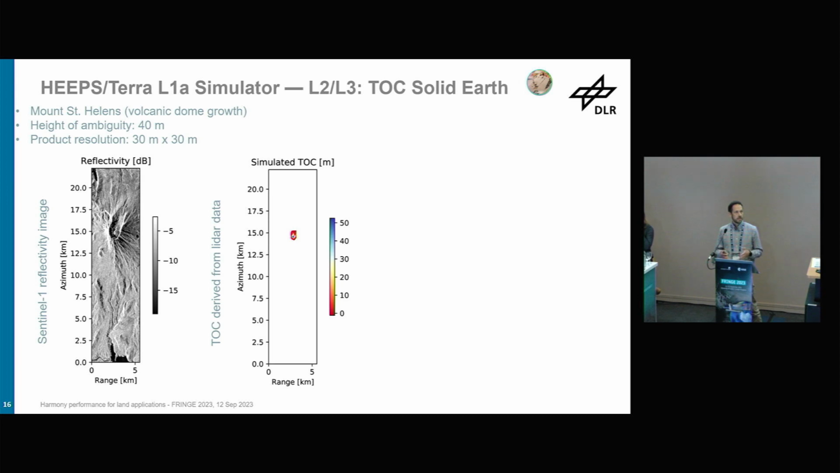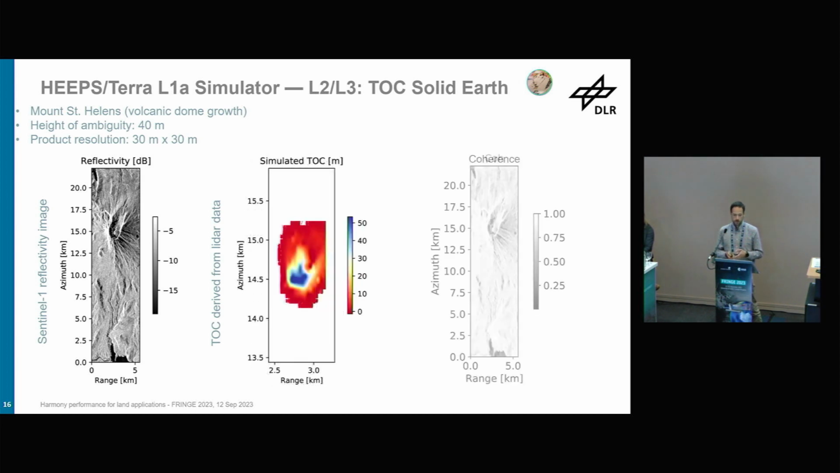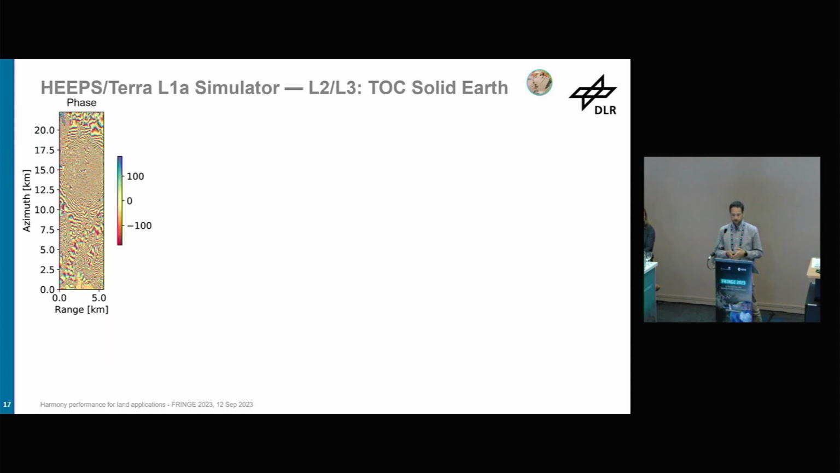We were simulating here an acquisition with 40-meter height of ambiguity and a product resolution of 30 by 30 meter. You have on the left the Sentinel-1 reflectivity image. In the middle, you have the simulated topographic change. This was derived from LiDAR data provided by Judith Biggs from University of Bristol. And we can just zoom in and we see really quite large changes, more than 40 meters. On the right, you have the coherence.